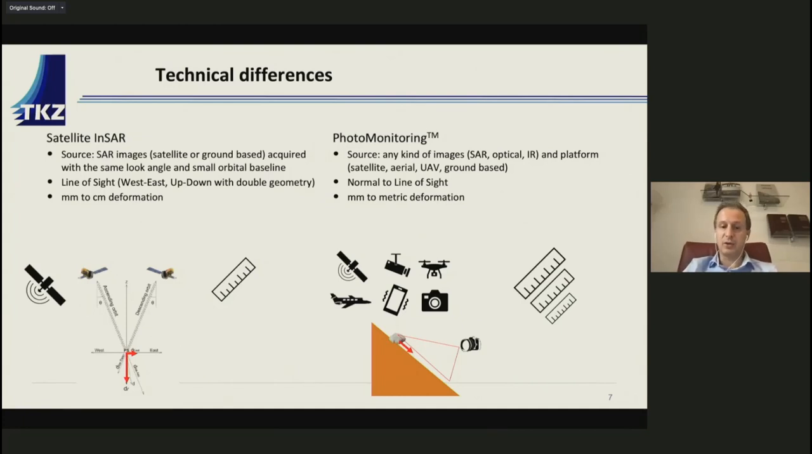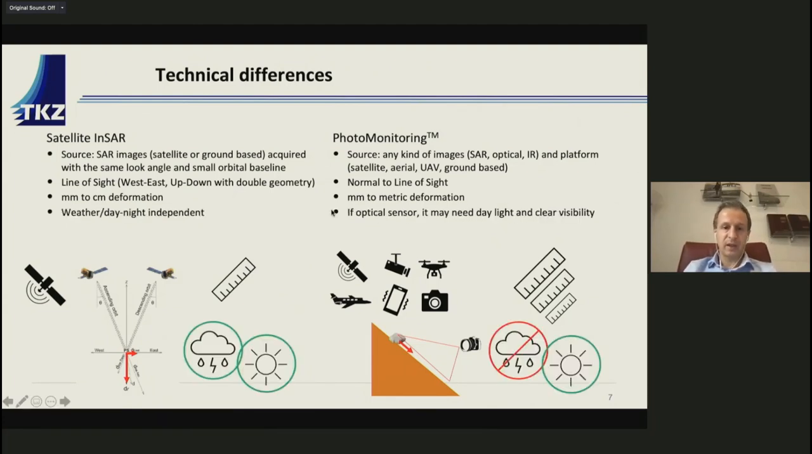on the other hand has no limits in terms of large movements that can be easily detected, and especially is much more effective on identifying change. And of course, InSAR works in any weather condition because it's just using radar images. Photo monitoring, depending on the type of image that you use, can work in any weather condition if you use radar images. If you use optical, if you have clouds or during the night, it is not effective.